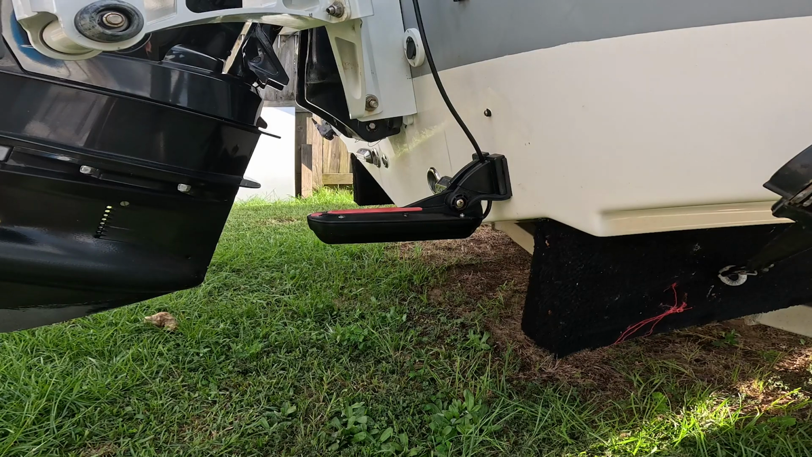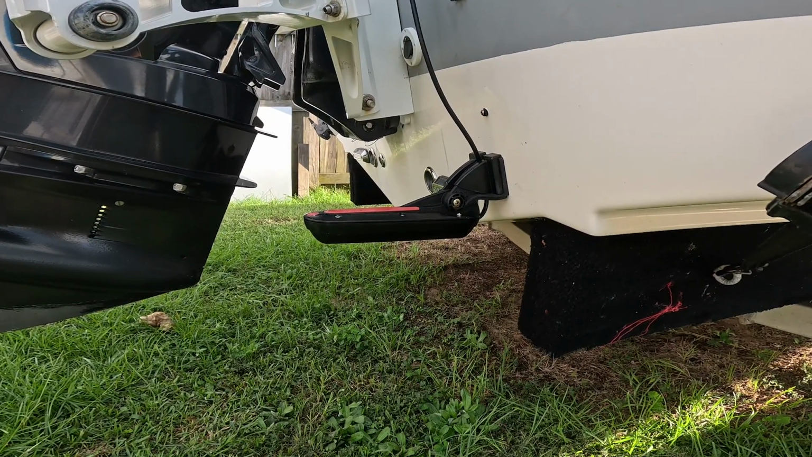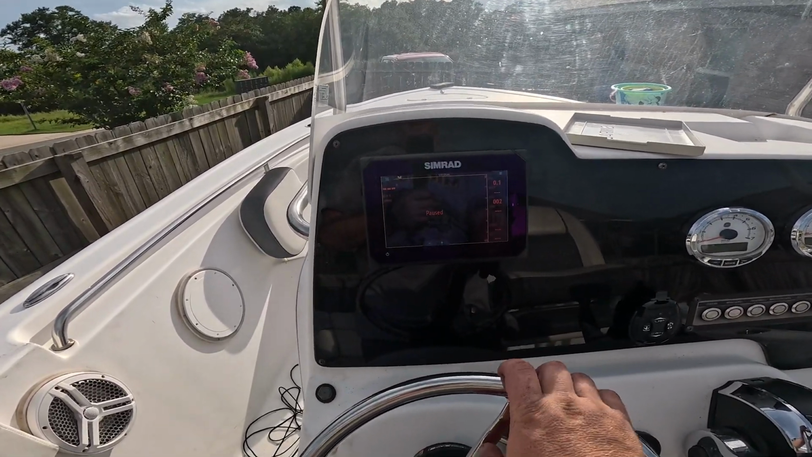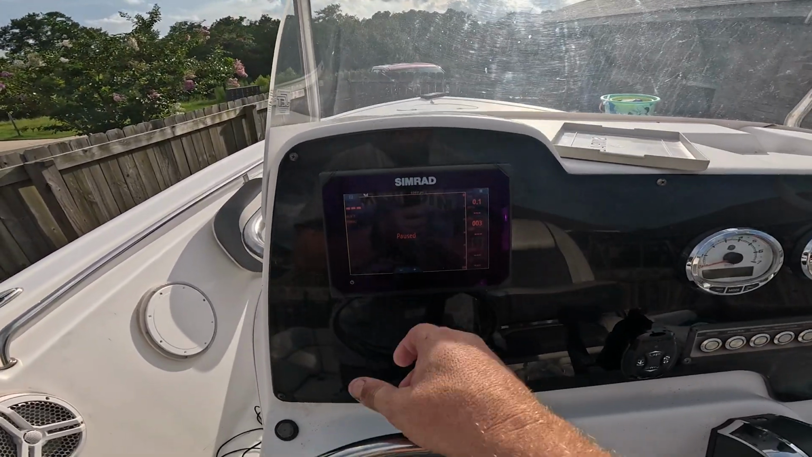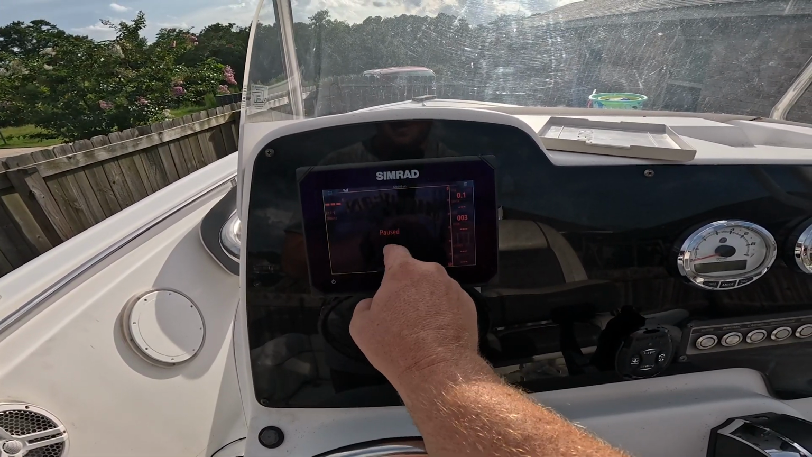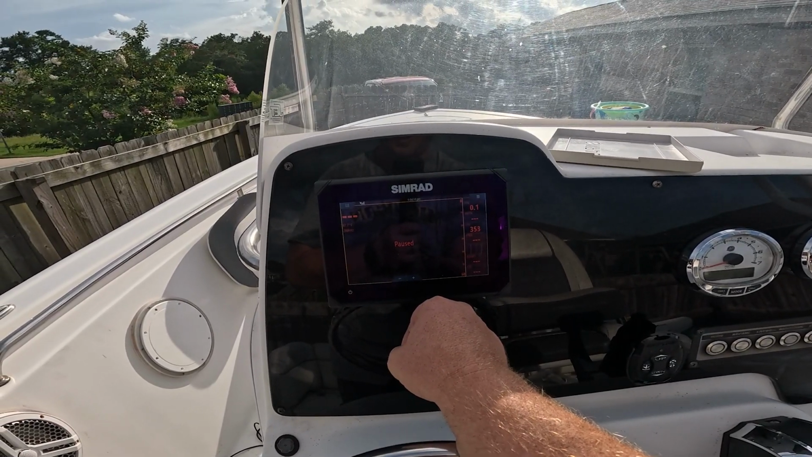Let's look at the manual and see how to turn this thing on. Okay. So it still says pause, which ain't good. So what we're gonna do, clear cursor. I'm gonna try and reset it.